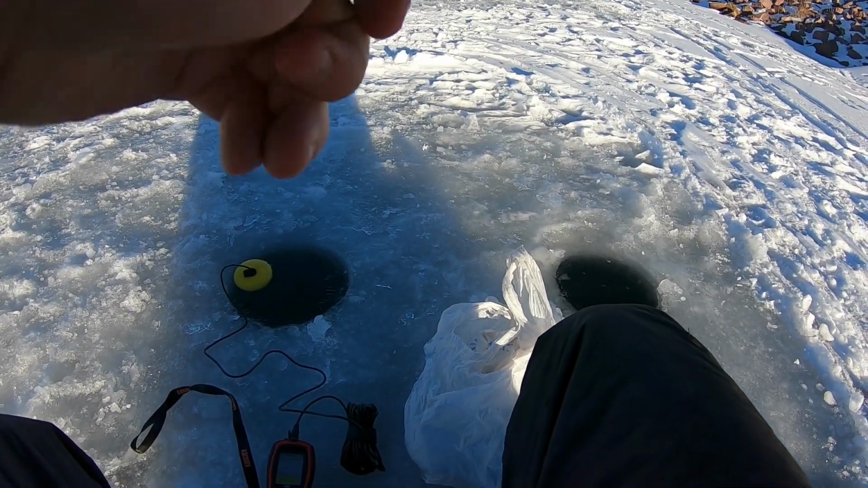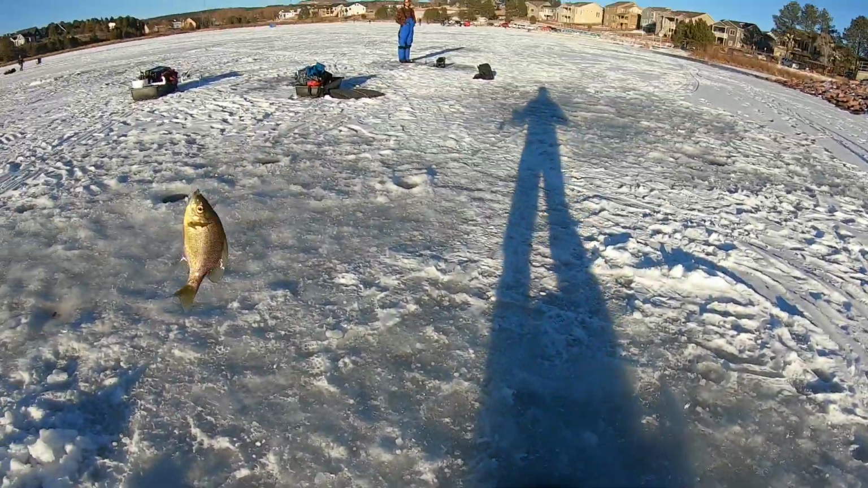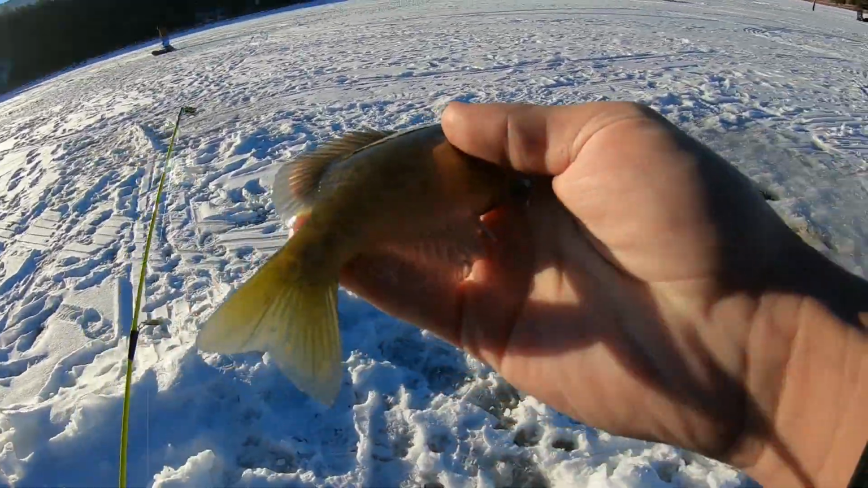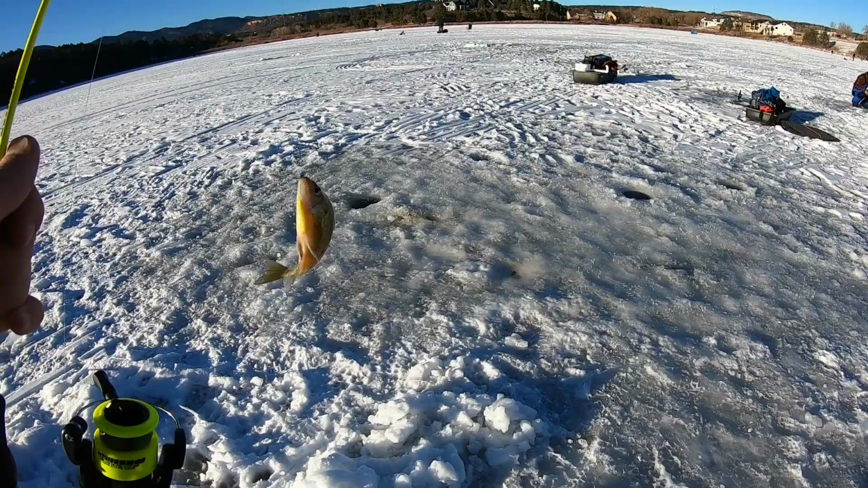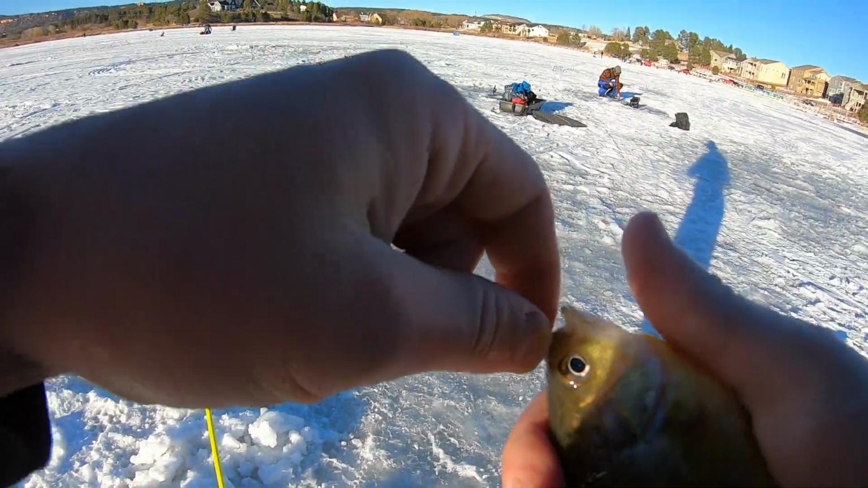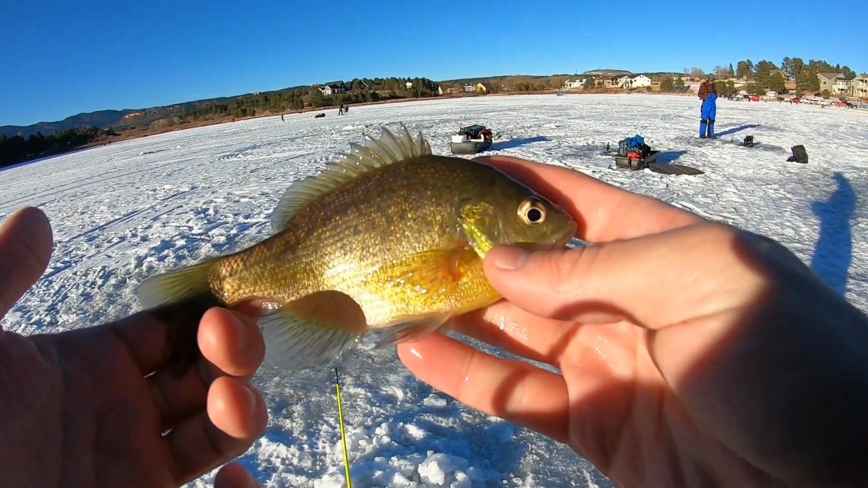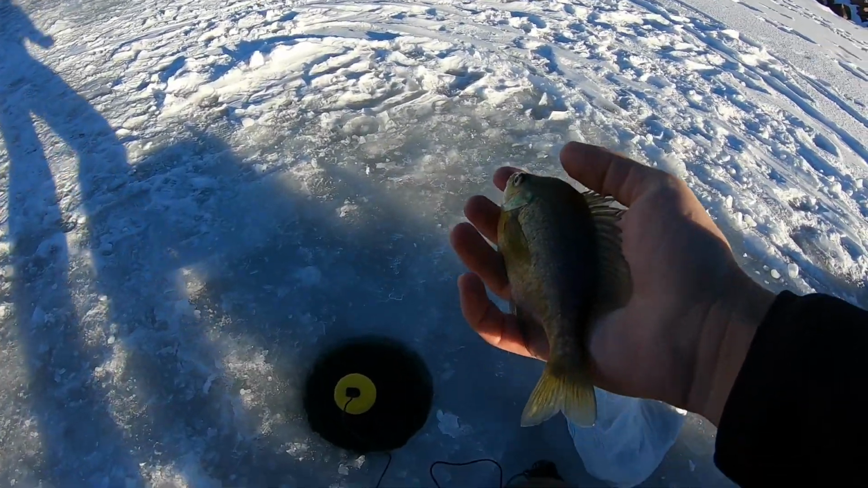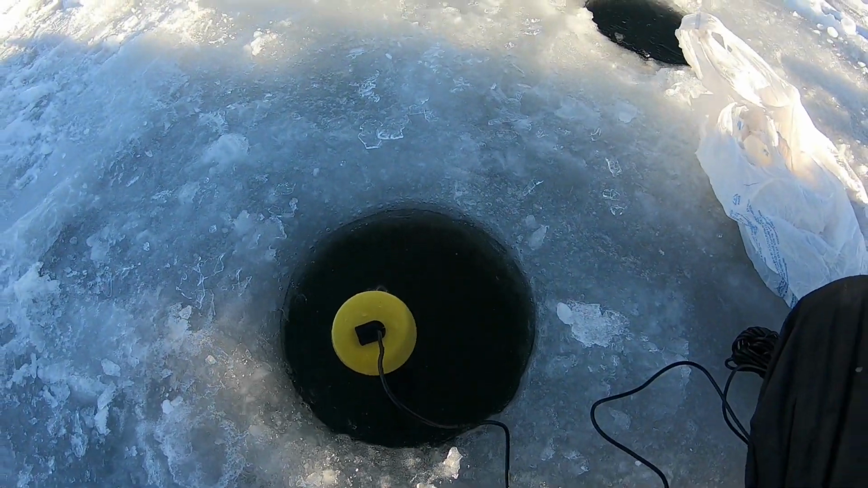Oh, am I on one? I think I'm on one. Yes, nice bluegill. Awesome, awesome. Decent little fish. Oh, floppy one. Nice little bluegill. Nothing too special, but I'll take it. Get it back in the hole. Cool.